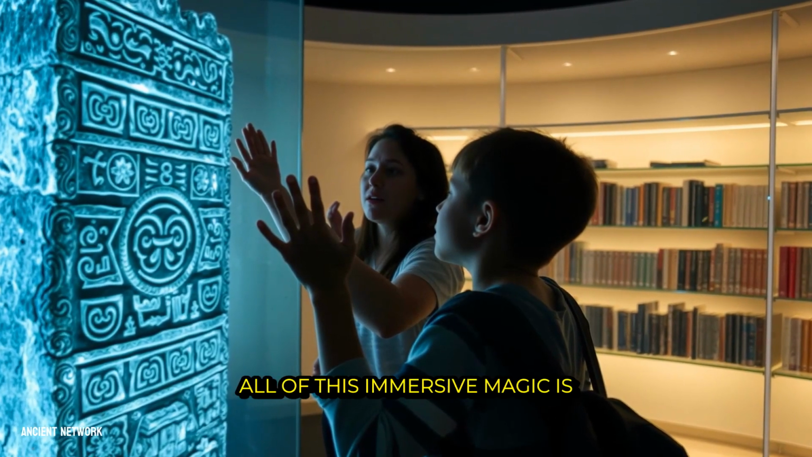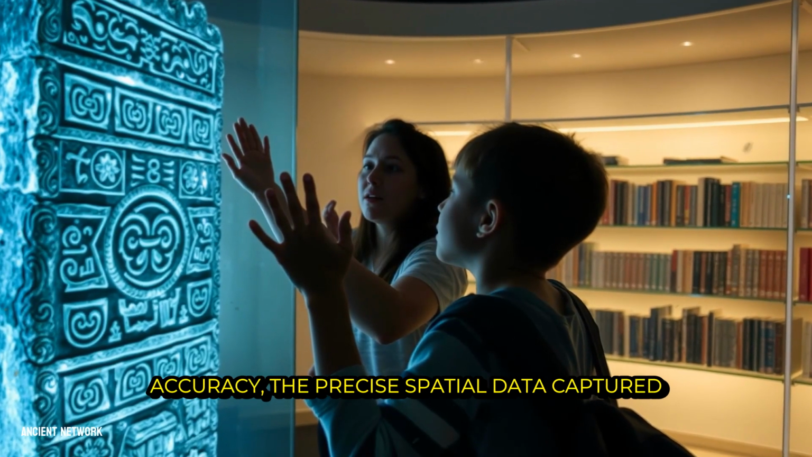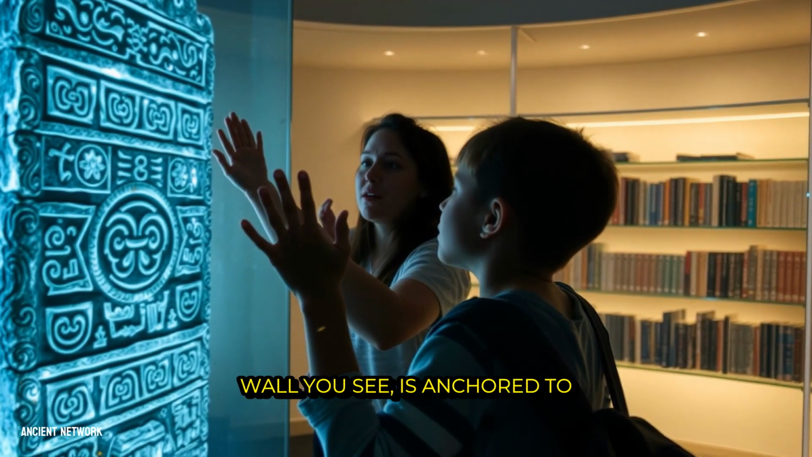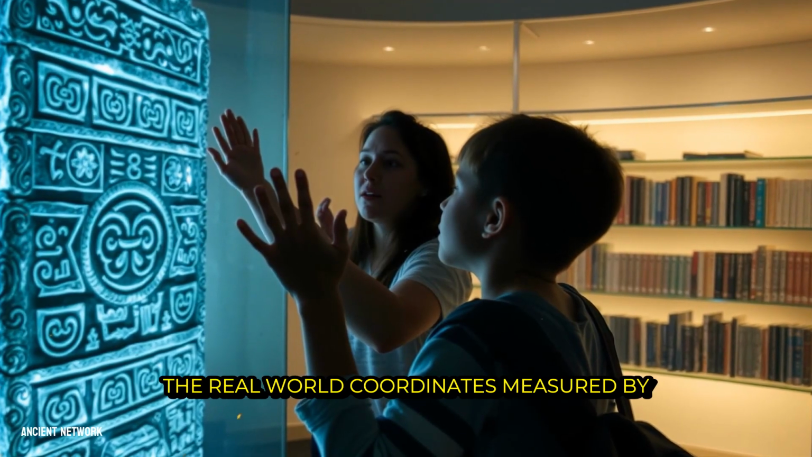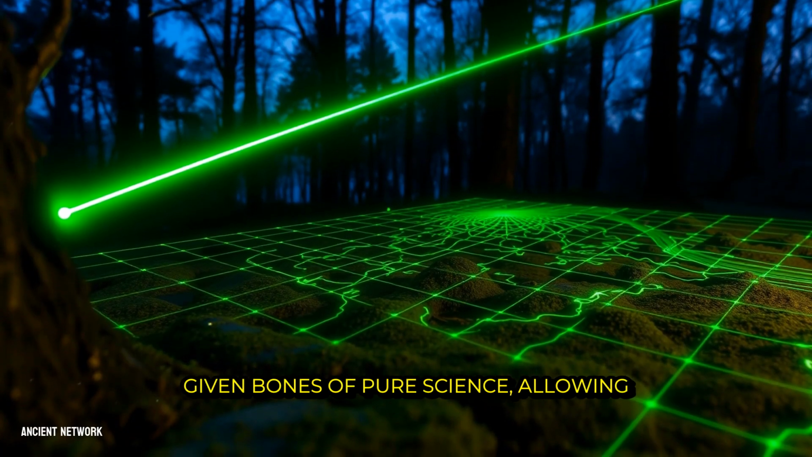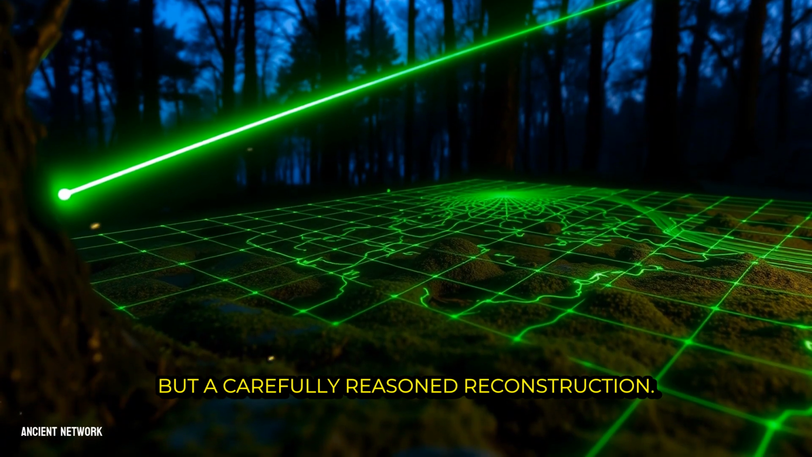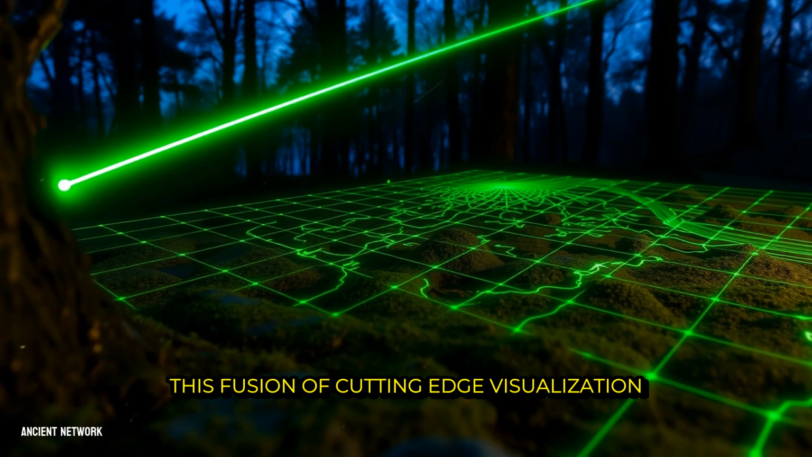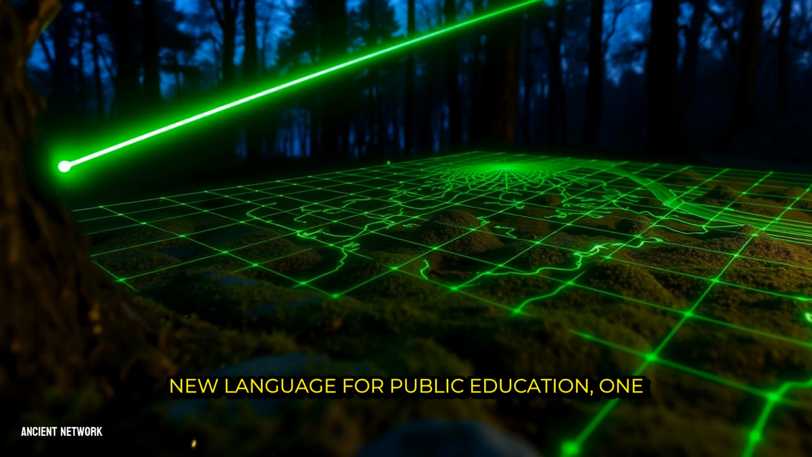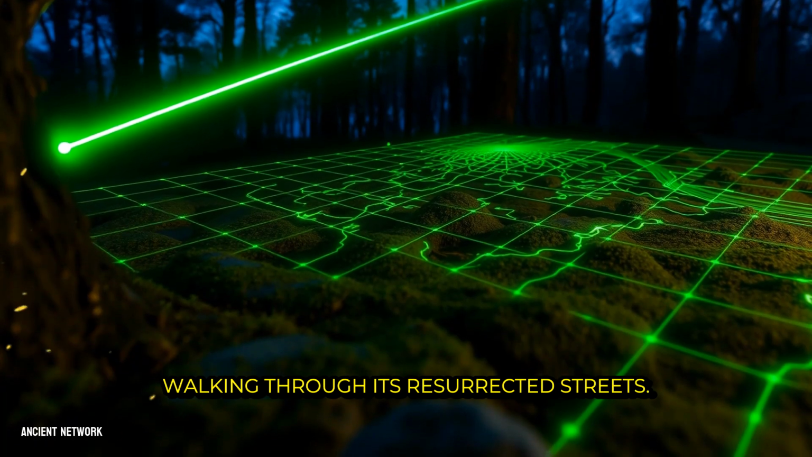All of this immersive magic is built upon a foundation of meticulous accuracy, the precise spatial data captured by those airborne lasers. Every virtual step you take, every wall you see, is anchored to the real-world coordinates measured by a laser pulse. The fantasy of time travel is given bones of pure science, allowing us to explore not a guess, but a carefully reasoned reconstruction. This fusion of cutting-edge visualization with rigorous data is creating a new language for public education, one where we learn about the past not by being told, but by walking through its resurrected streets.